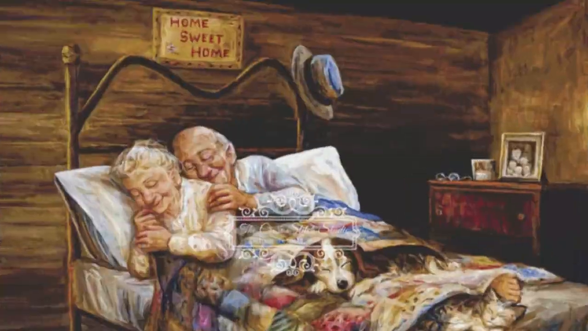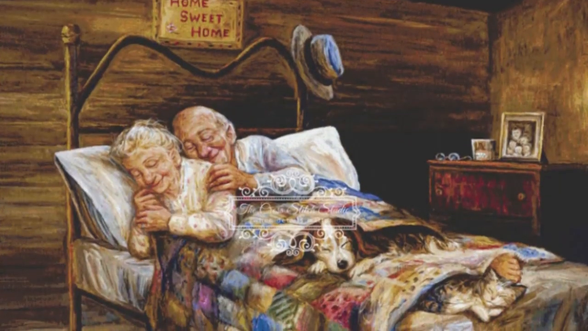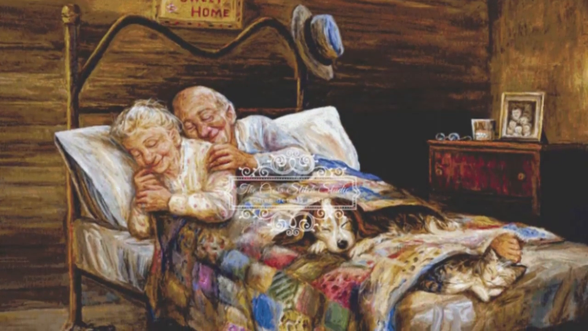The good couple saw them no more after that night, but everything went well with them from that time forward as long as they lived. The end. And that is the story from the Grimm's Fairy Tales called The Elves and the Shoemaker.